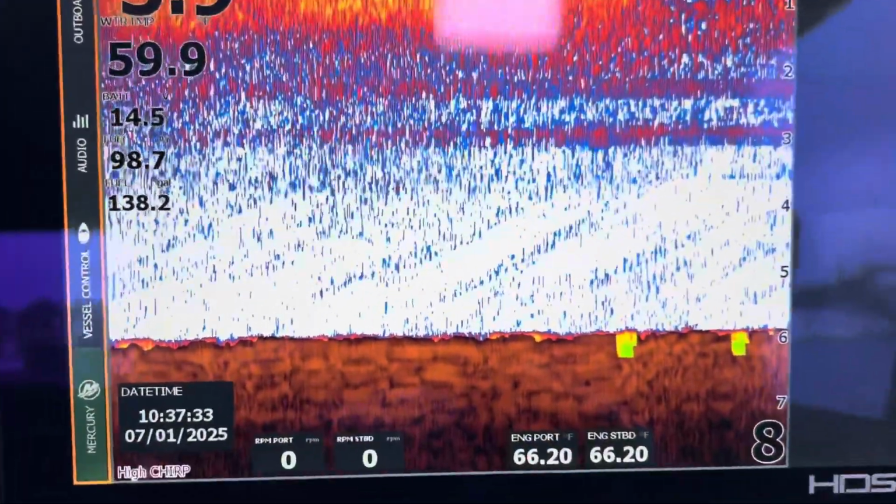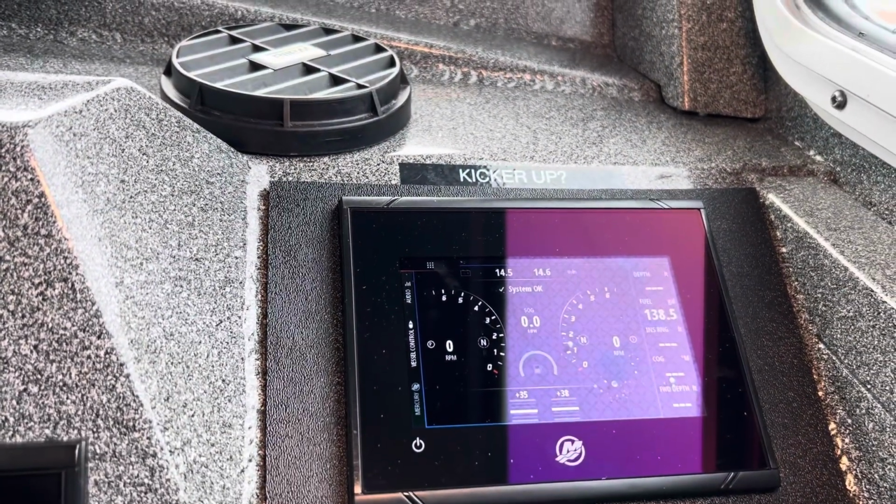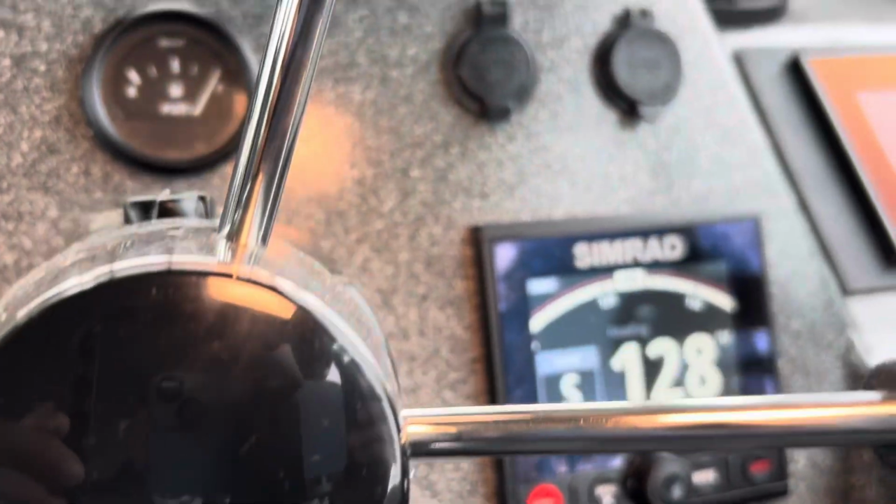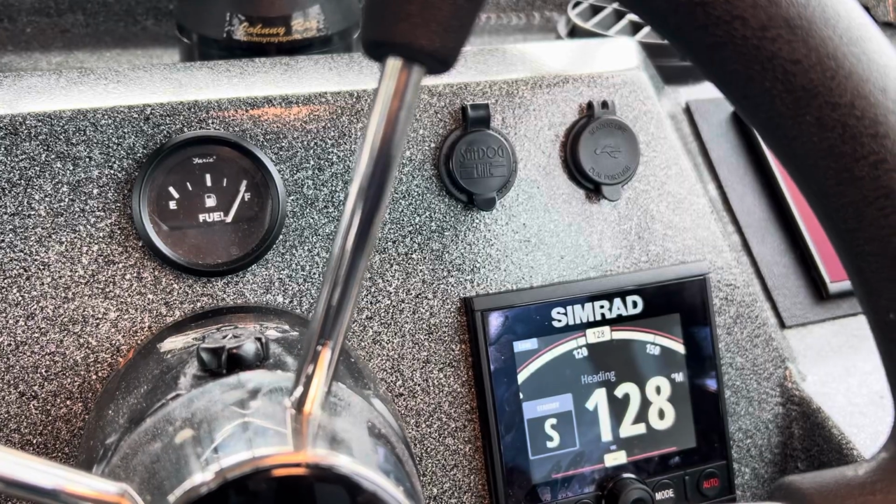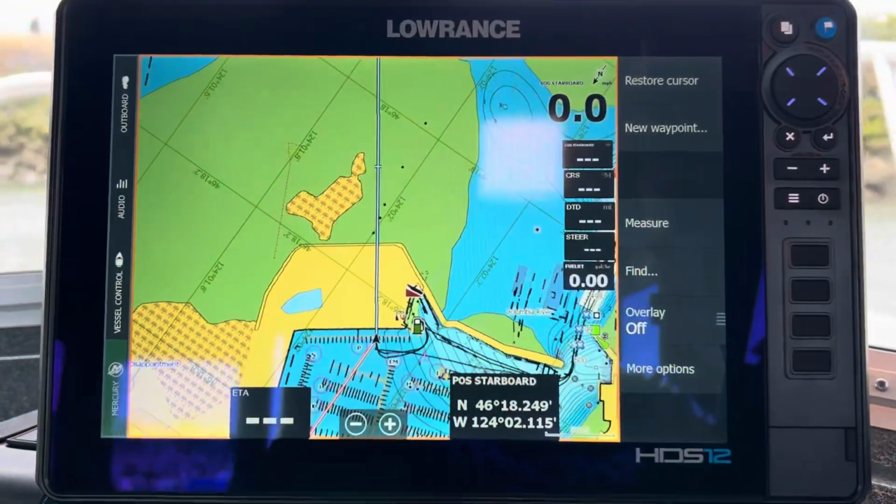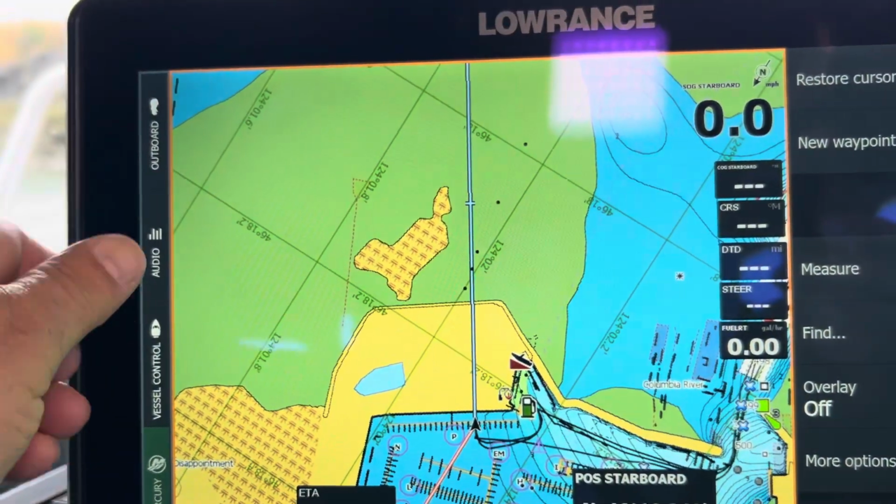Yeah, do I have a vessel view? Yes, I do have one. It's right over here, and I can bring that up. So either way. And then of course I have a handheld, mounted Simrad interface there for autopilot right here too, so I can control it off of there. Okay, then over on this side, we have our GPS. It has the same features as the one over here.